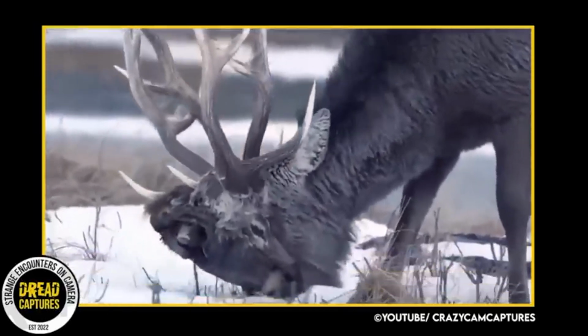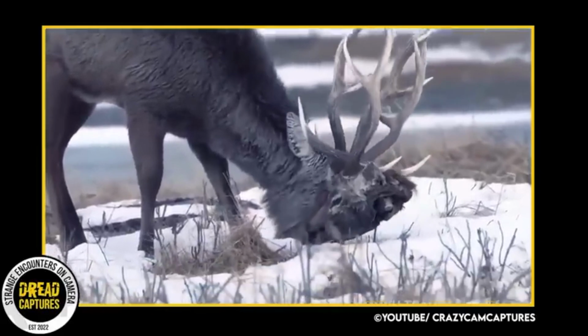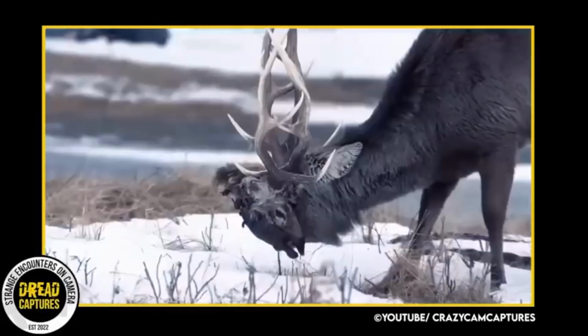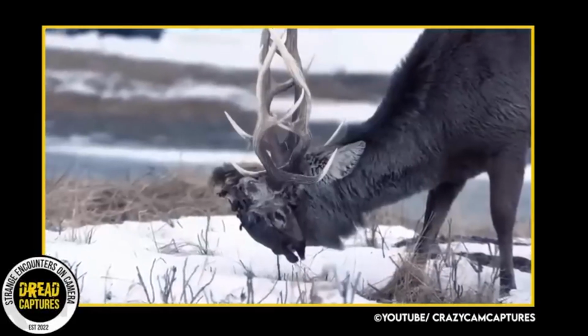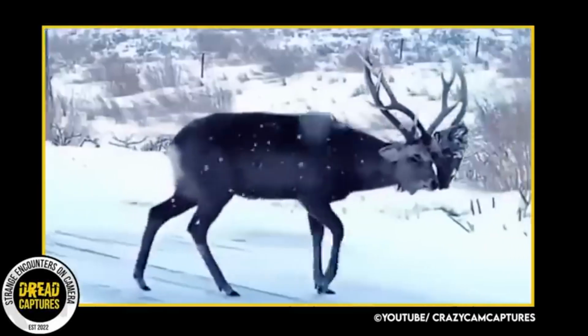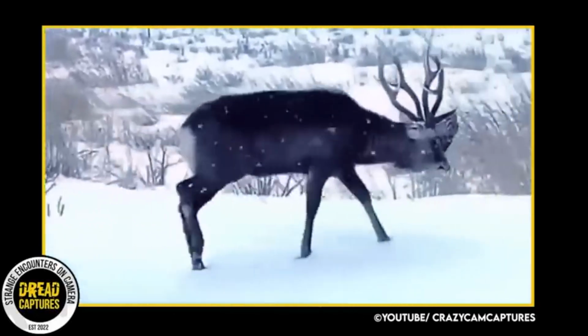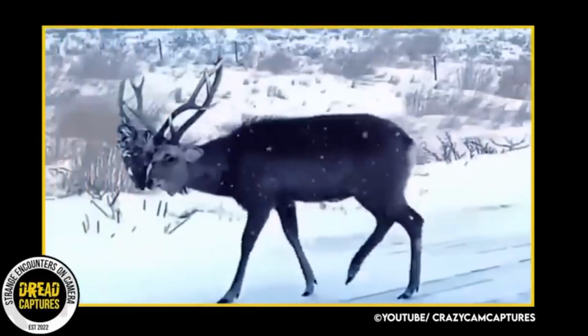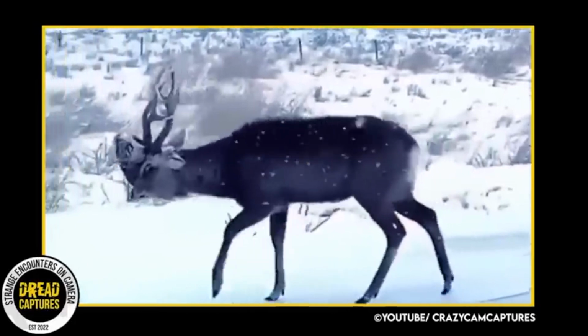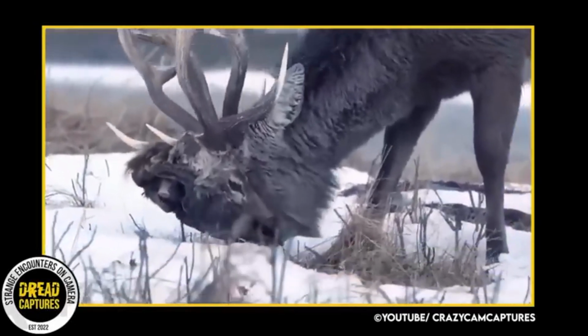In a snowy scene, a deer appears to be walking by, and upon closer inspection, it's clear that this deer is carrying the entire skull, antlers, and all of another deer on top of its antlers. This grotesque image is both unique and a little unsettling, and it shows the extent to which animals will go to live.